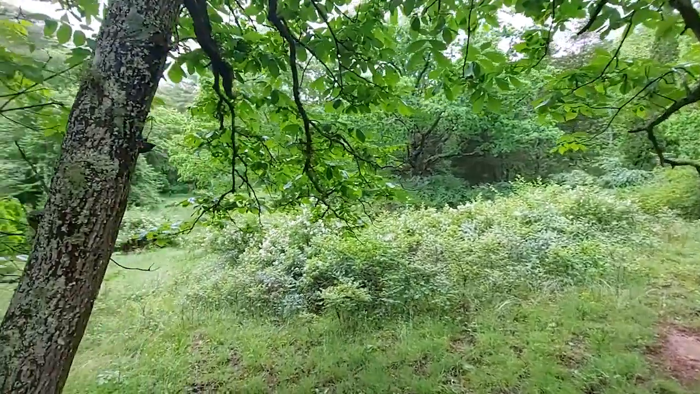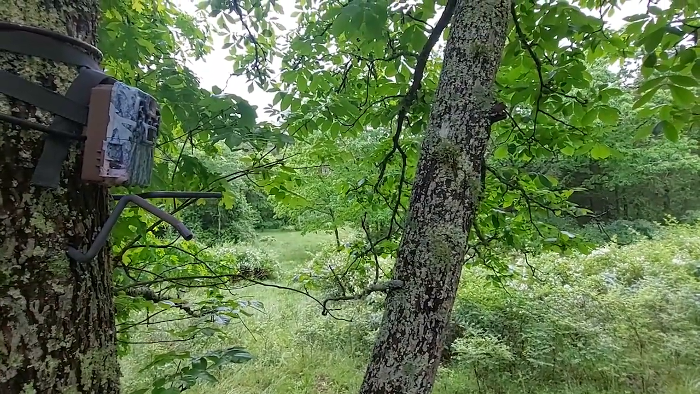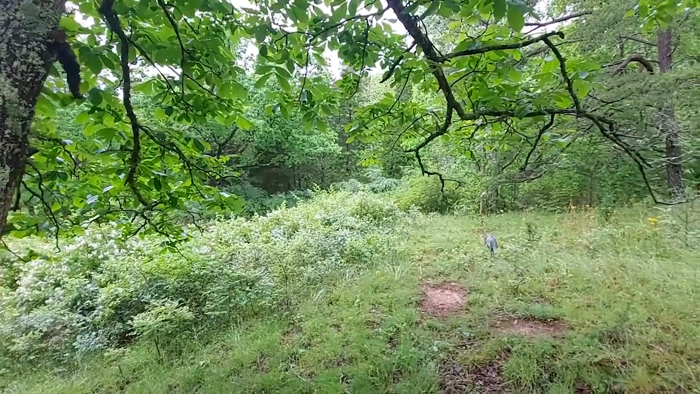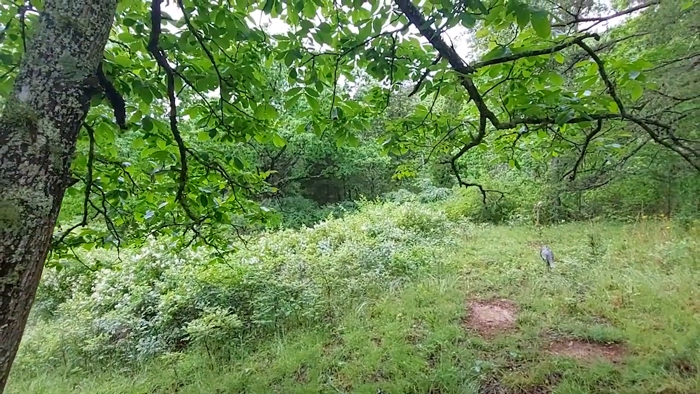I've got a couple more cameras down in a clearing that's growing over. I don't know if you can see it too much down there, but there's a clearing that's growing up. I've got a couple cameras down in there. So I had 4 cameras here total. I'll get this decoy pulled in this camera and take you over and show you that last camera over there. It's a really good spot.